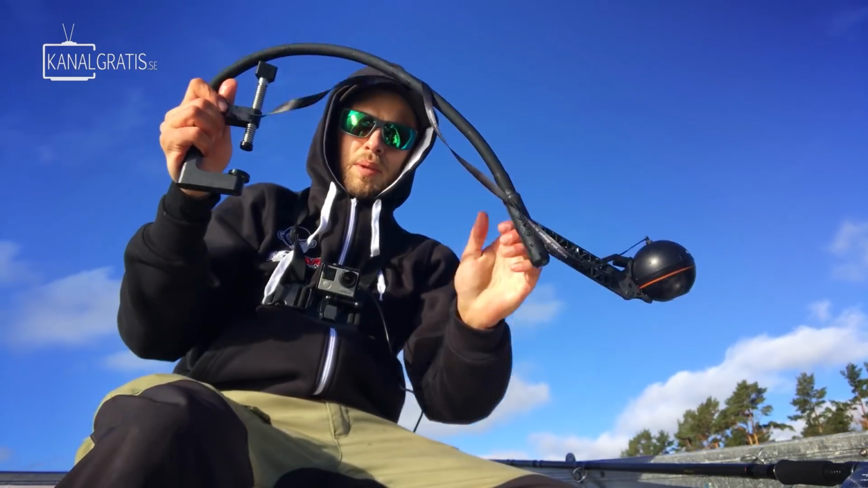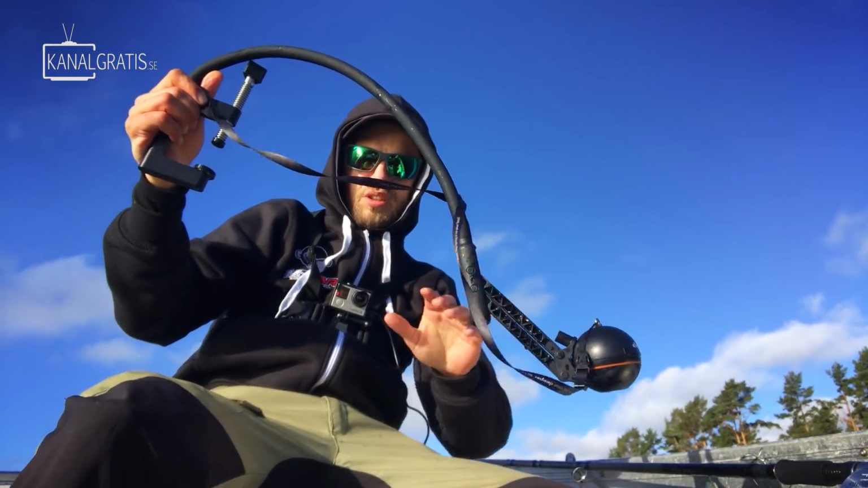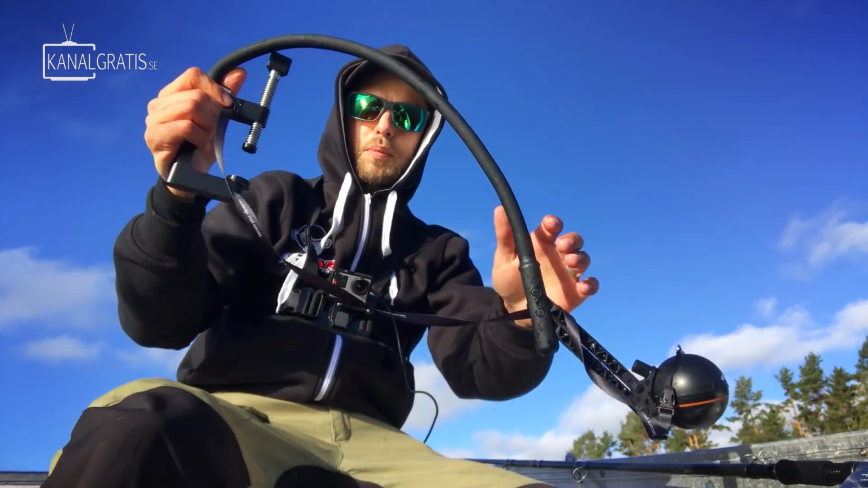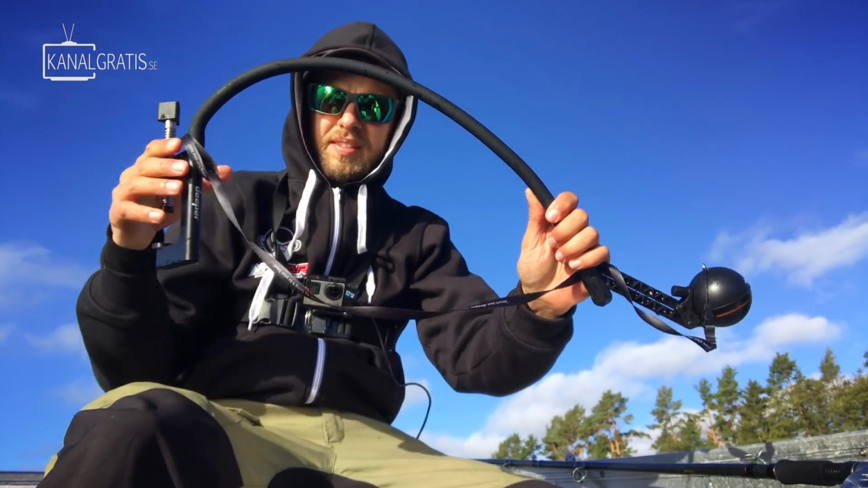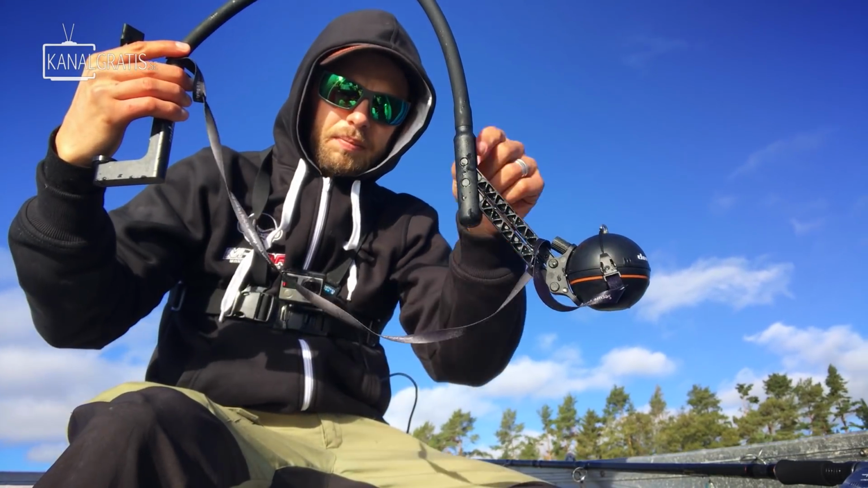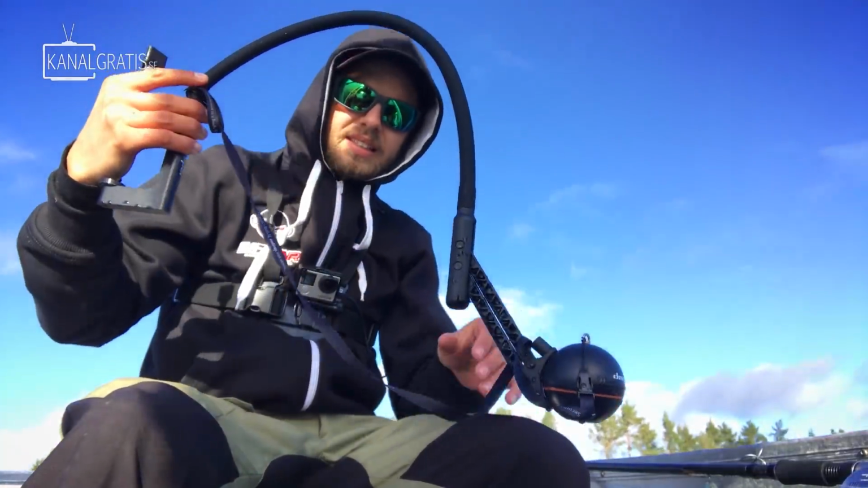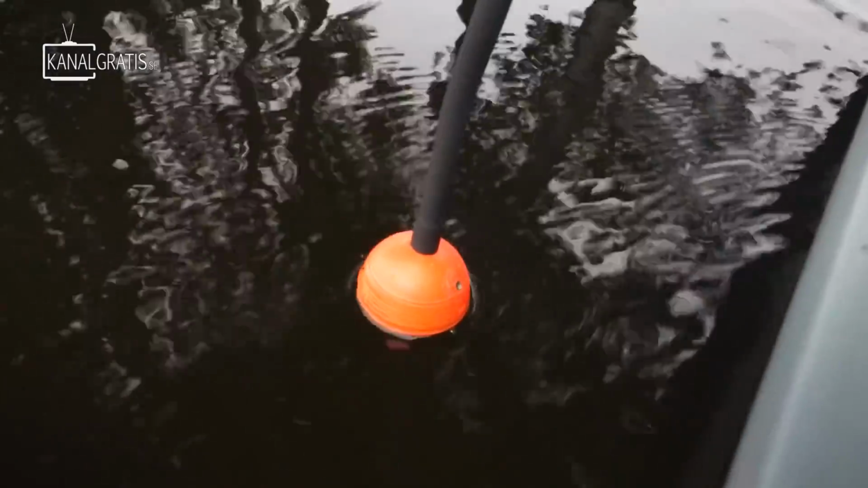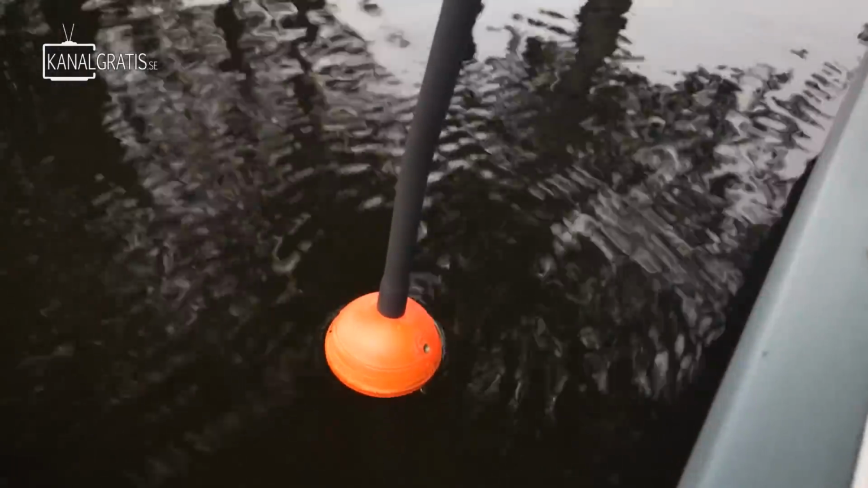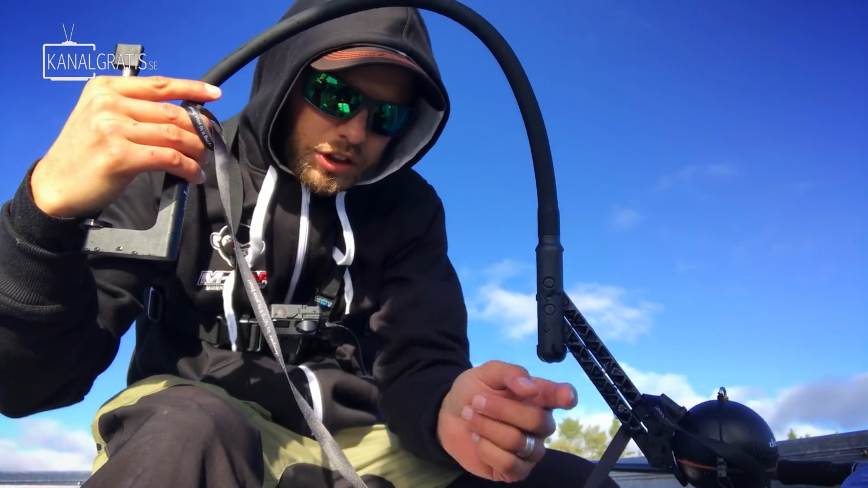And as you can see, it's mounted on this flexible arm, and this is actually the version 2. Deeper had one before. It was quite similar, basically a flexible arm that you could bend like this, and then you mounted Deeper here. But the problem then was that when the boat was going like this, the Deeper was also going up and down into the water and up from the water and lost contact with the phone and so on.